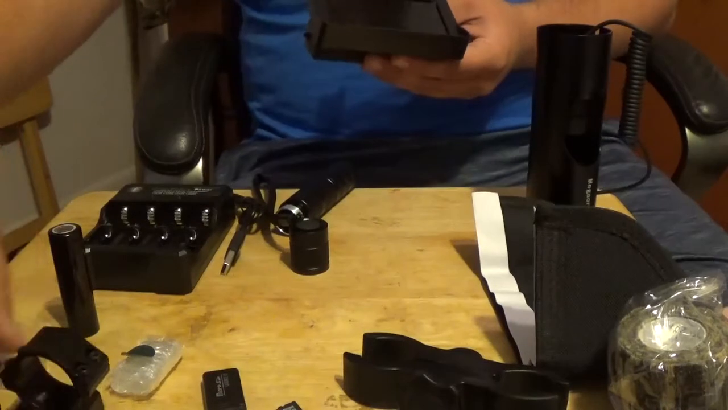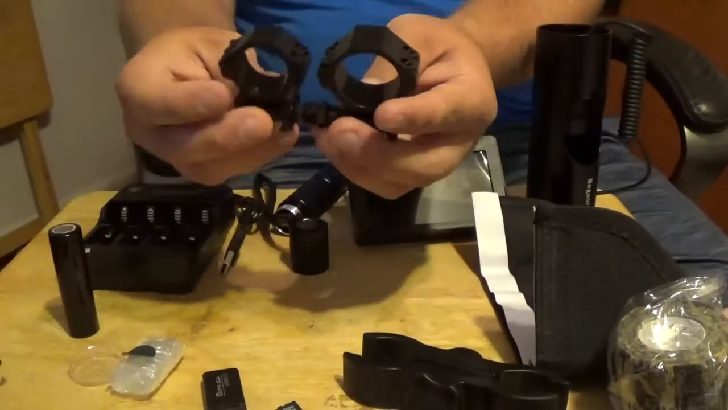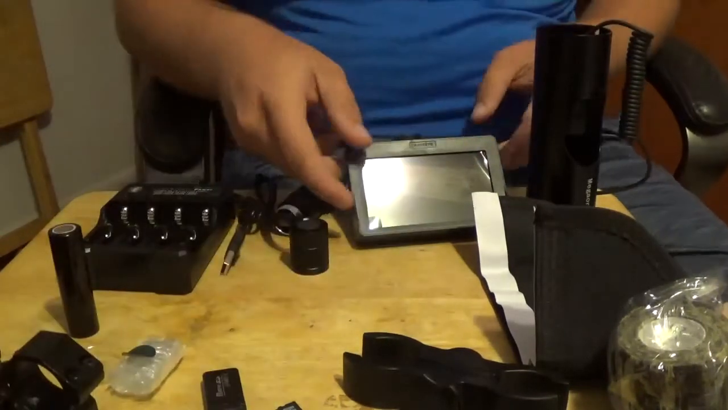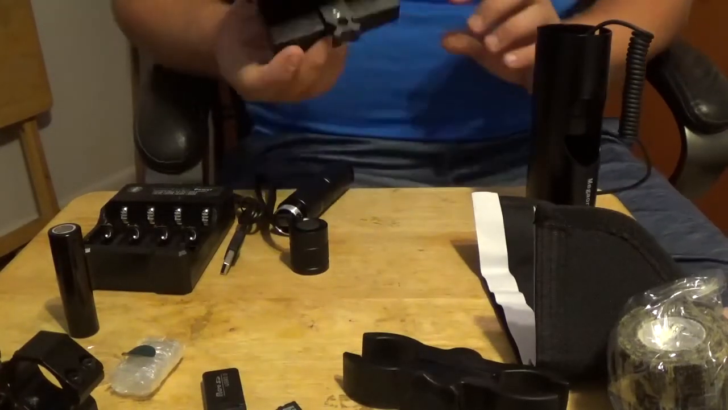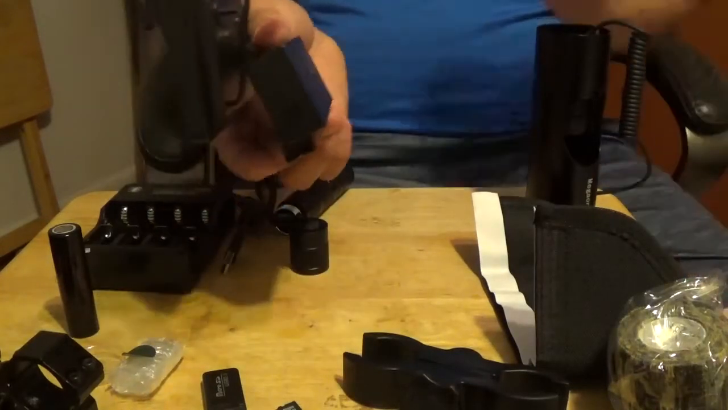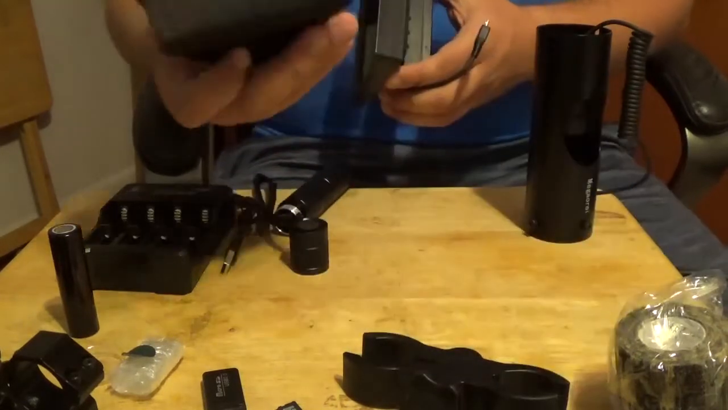And looks like two different size rings here, so I would guess one is definitely for the flashlight and one is for this. But anyway, I'm not gonna fiddle too much with that right now. Anyway, here's the other two batteries in there.